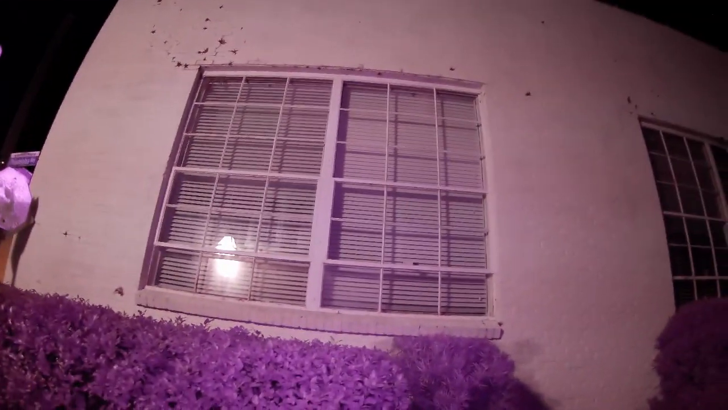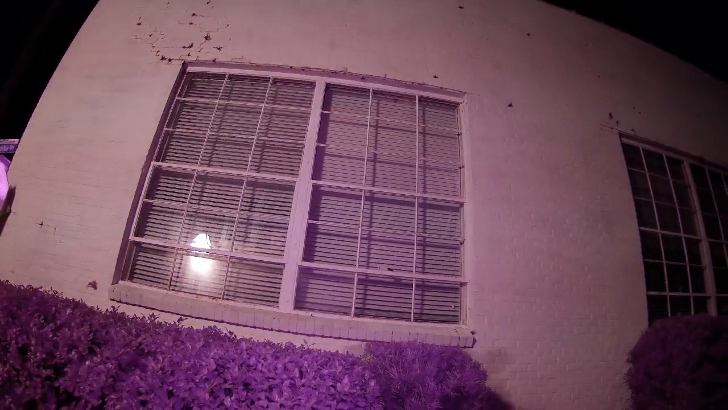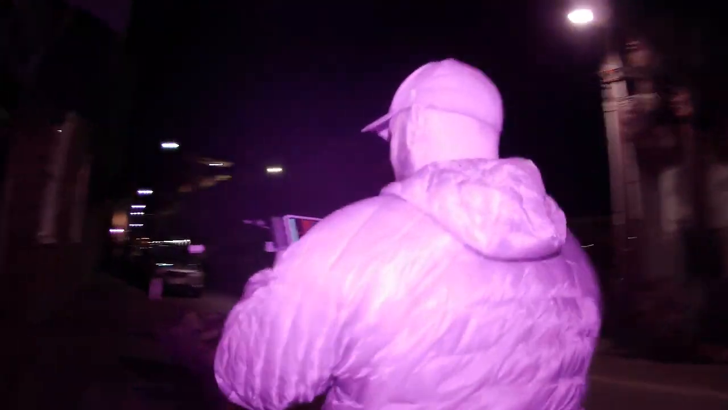Like in the window, kind of like that bottom pane. See that dot? Yeah. Black spot over there. You say you saw a black shadow over there? Yeah, it was like a little, in the alleyway, on the ground.